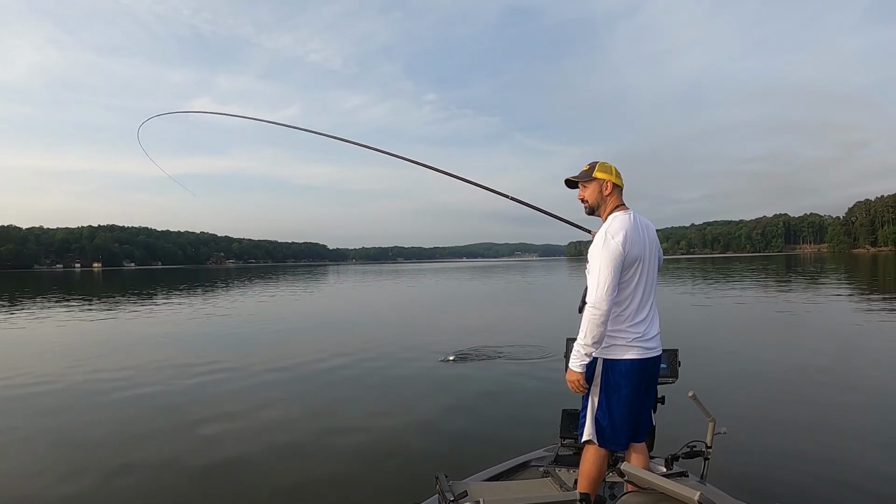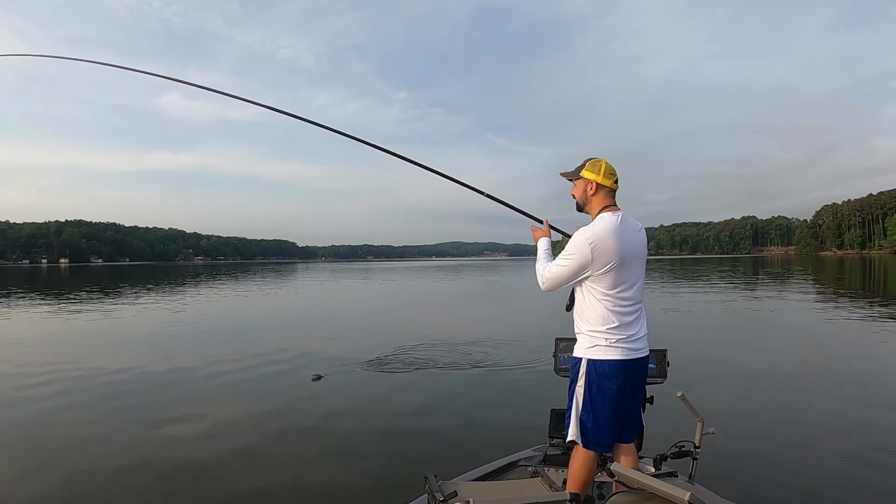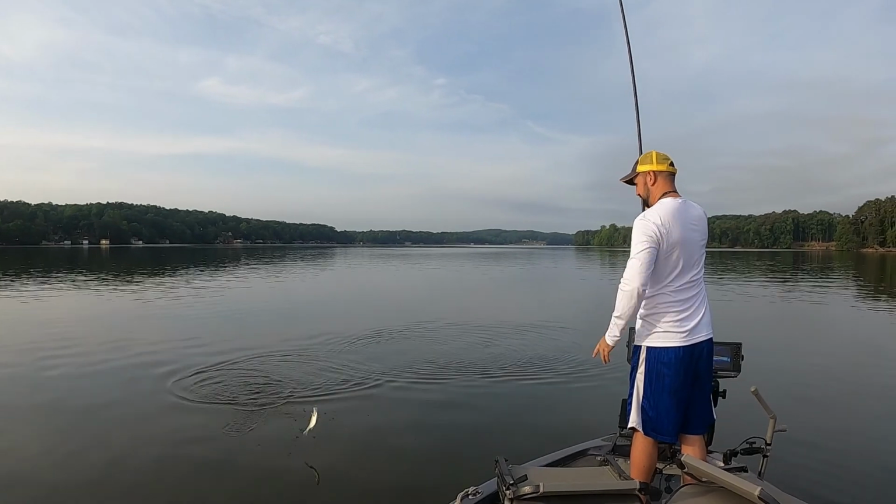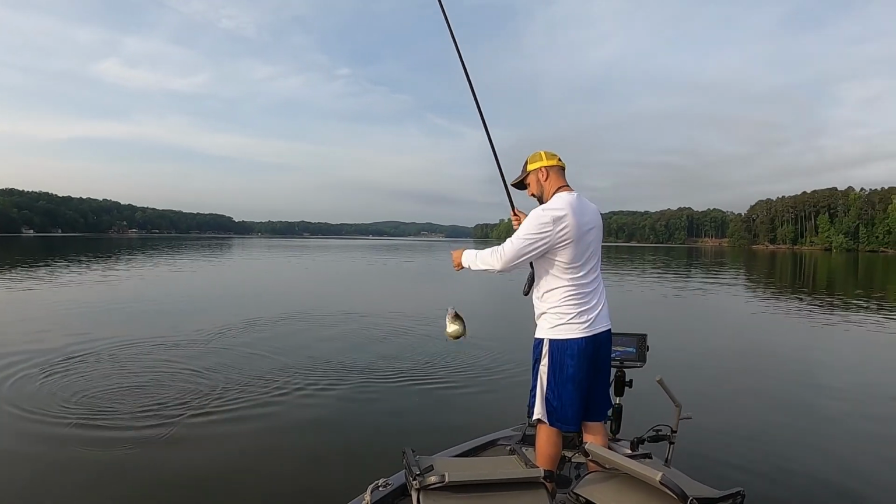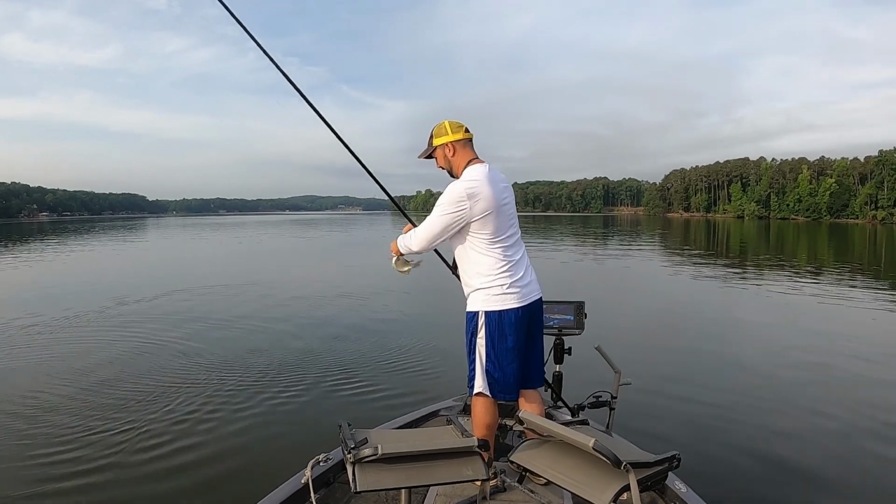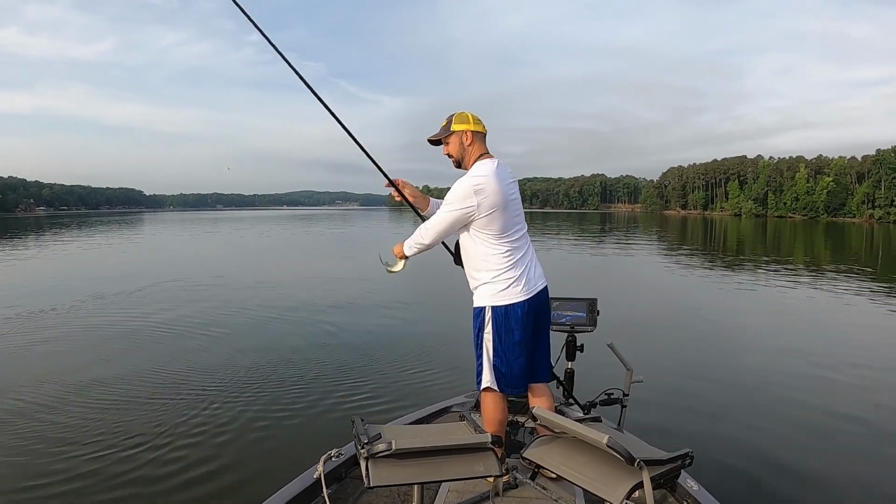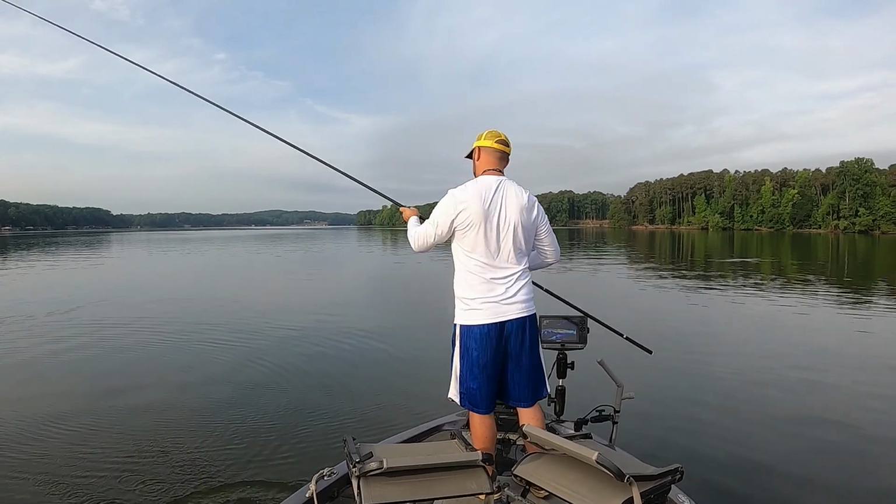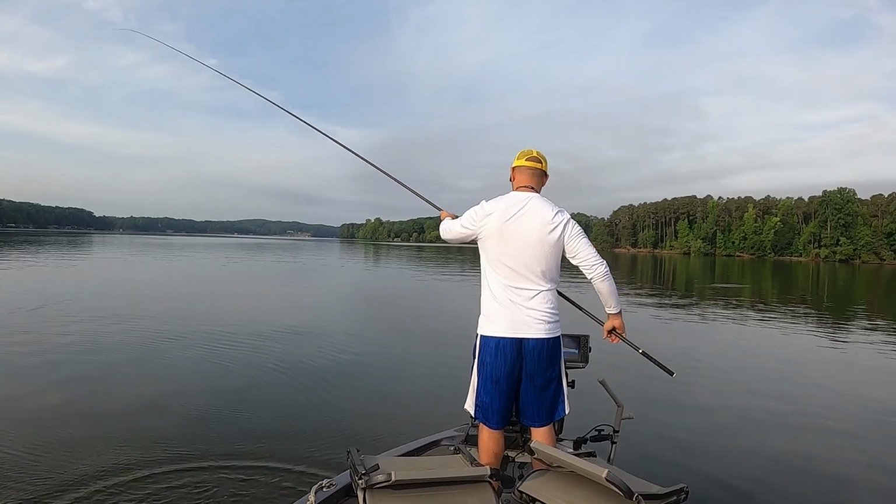I'll tell you something, the fight on this thing is really nice. The rod's light, you feel 100% fight. It's actually fun fishing. Swing them in, no reeling needed. Then we can get another one.